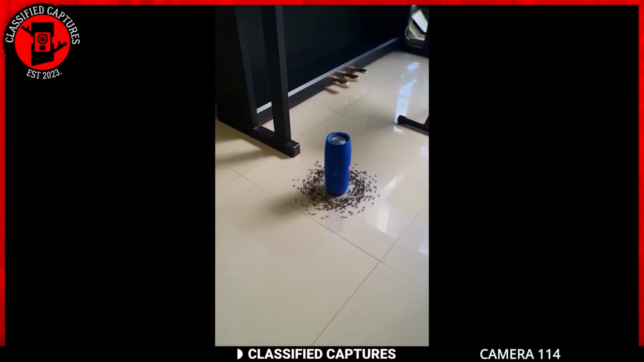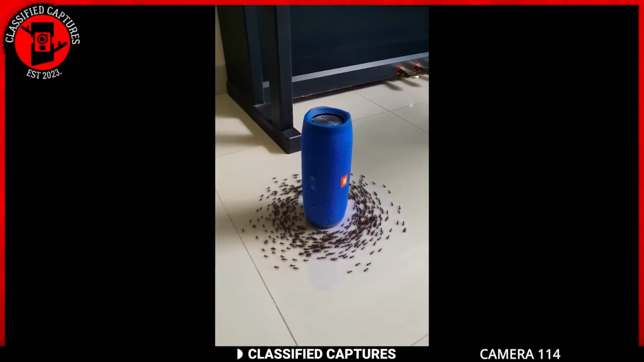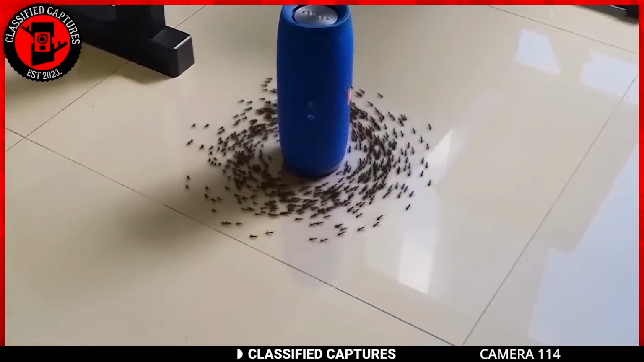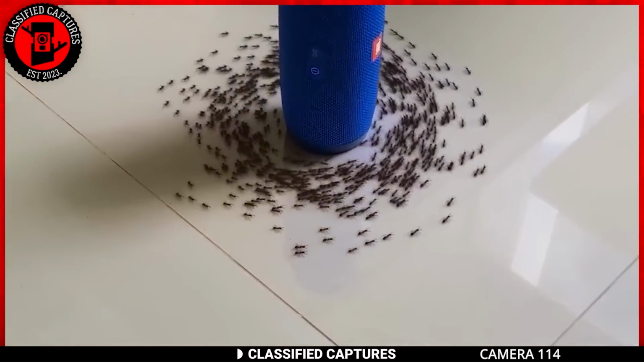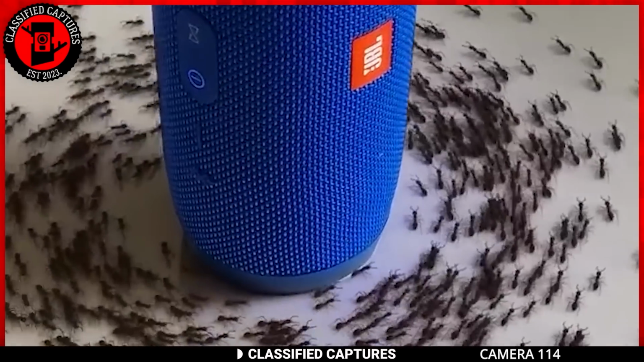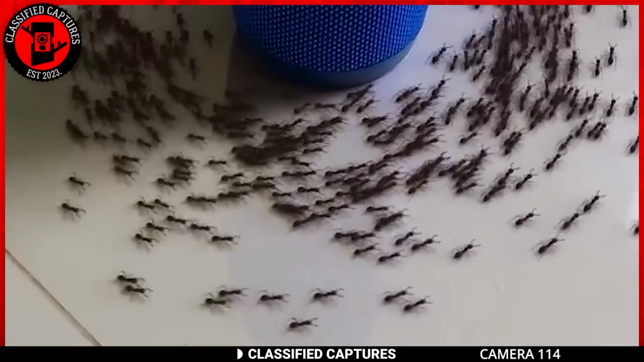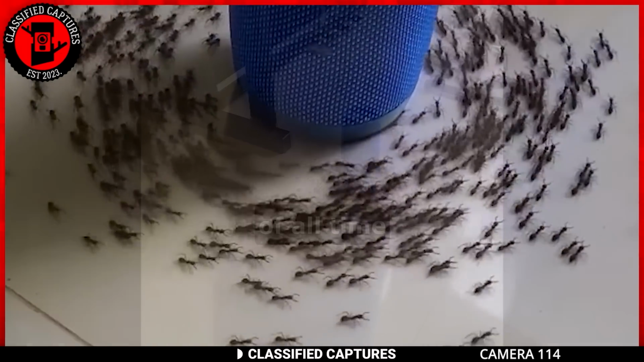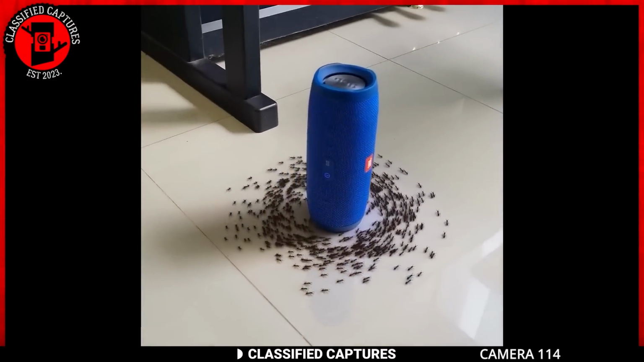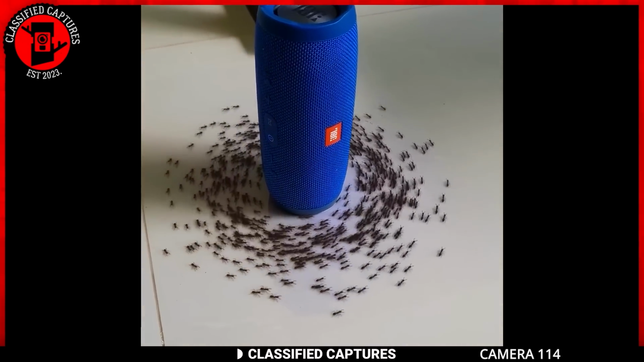But why the ant party? It could be a couple of things. Ants are known to be sensitive to vibrations, and the music coming out of the speaker might be like a full-blown ant rave. The vibrations could mimic the signals they use to communicate, making it irresistible for them to check out. Another possibility is that there's something on or around the speaker that piques their interest, maybe a residue or scent that has the ants intrigued. Either these or the ants are simply music lovers and they're enjoying one hell of a concert. It sounds unrealistic, but I want to believe that's exactly what's happening.